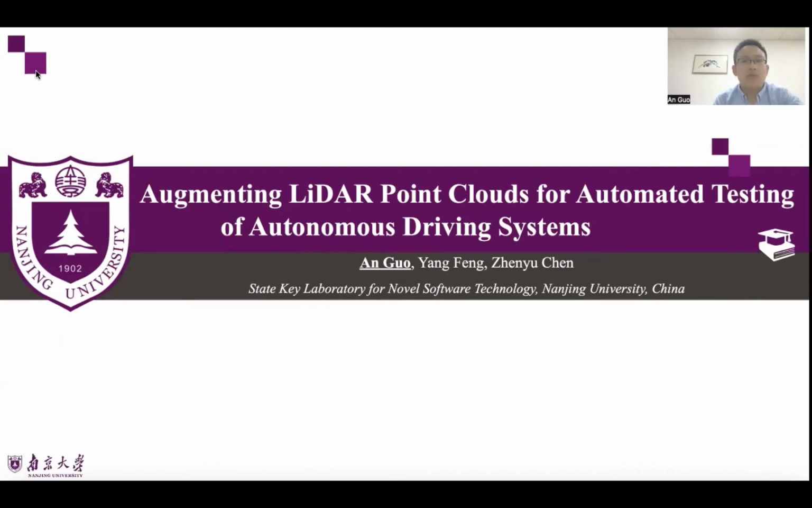I'm a PhD student from Nanjing University in China, and today I will present our ESEC/FSE 2022 paper on autonomous driving testing. Its title is LiRTest: Augmenting LiDAR point clouds for automated testing of autonomous driving systems.